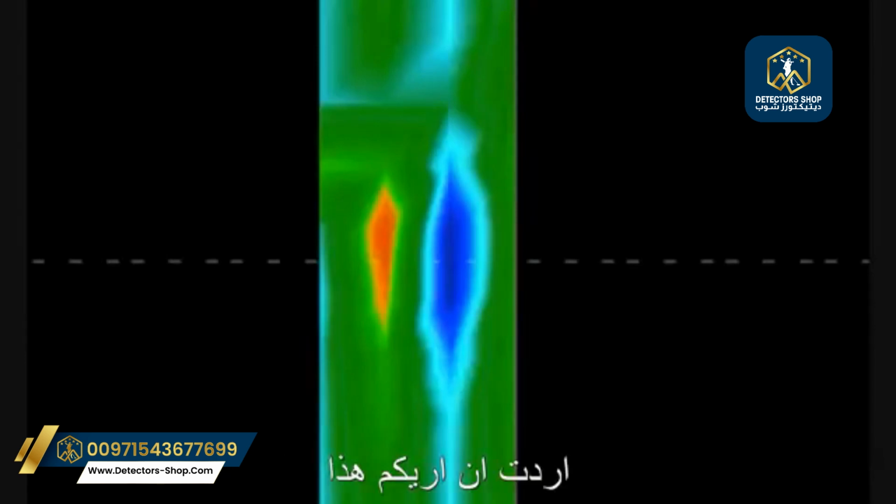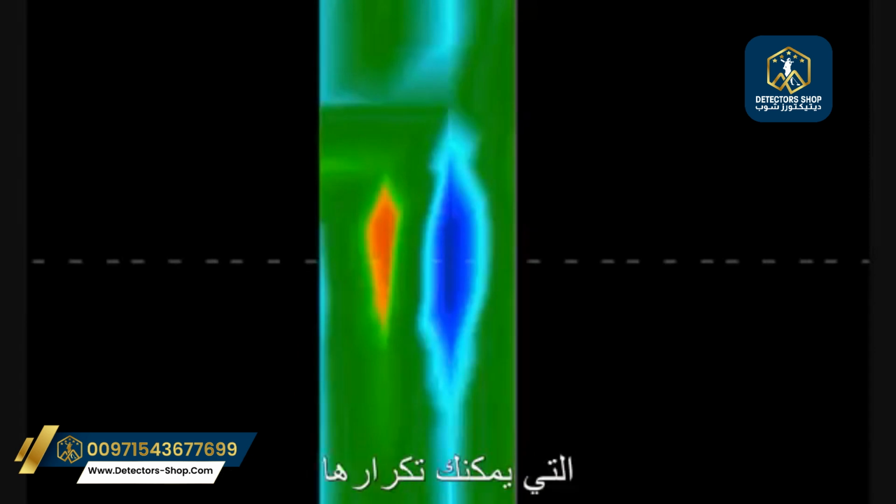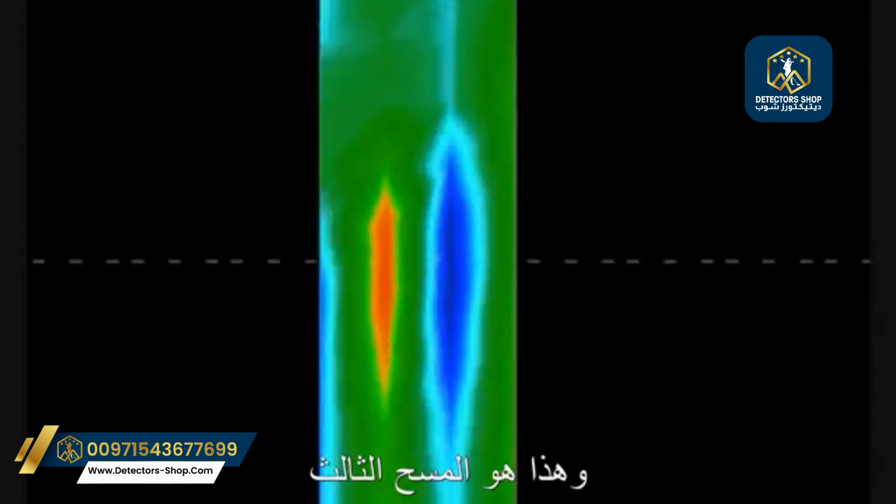And the reason I wanted to show this is to show what consistency looks like, and when you have the consistency and you get things that look the same, you can repeat them. So here, for example, is the first scan that they did, and here's the second scan that they did, and here's the third scan that they did.